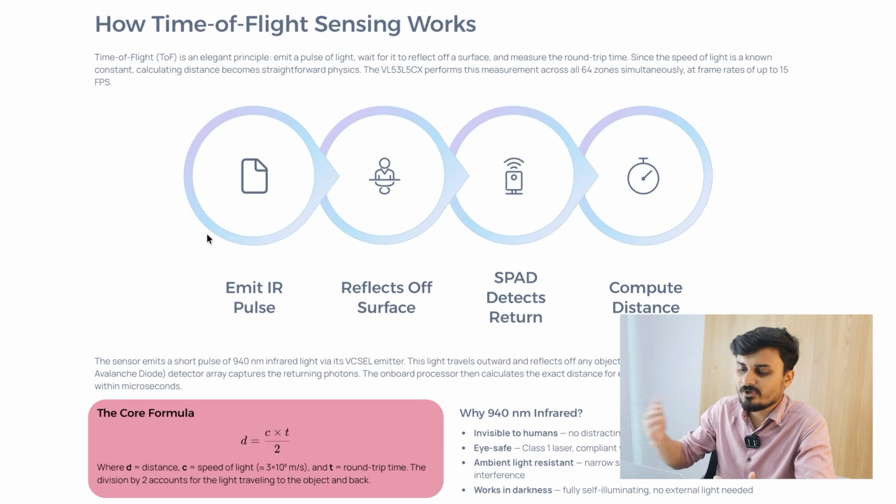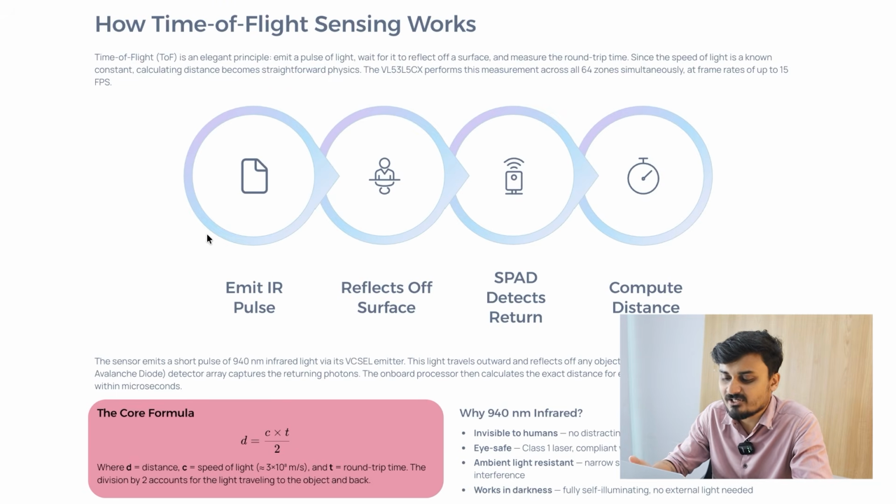Now again, going forward, how it works. First it is going to emit the IR pulse. Next it reflects off the surface and comes back to the module. Then the SPAD detects. SPAD stands for single photon avalanche diode. There is a matrix of these SPADs, and using that we detect the 8x8 grid.